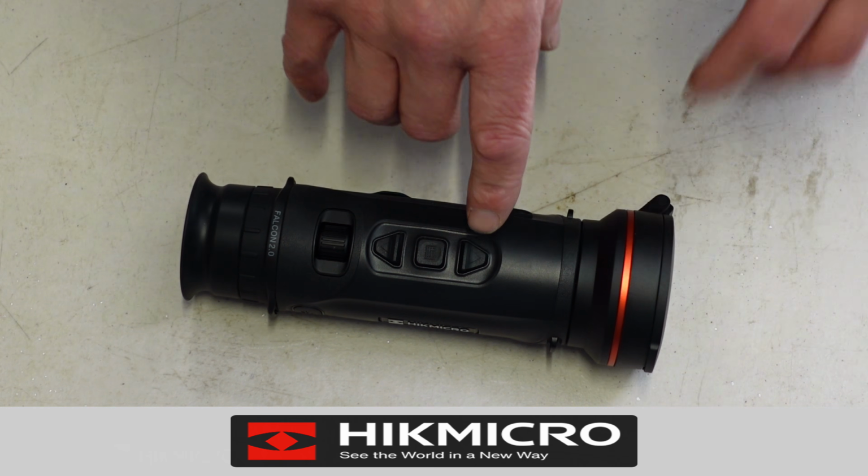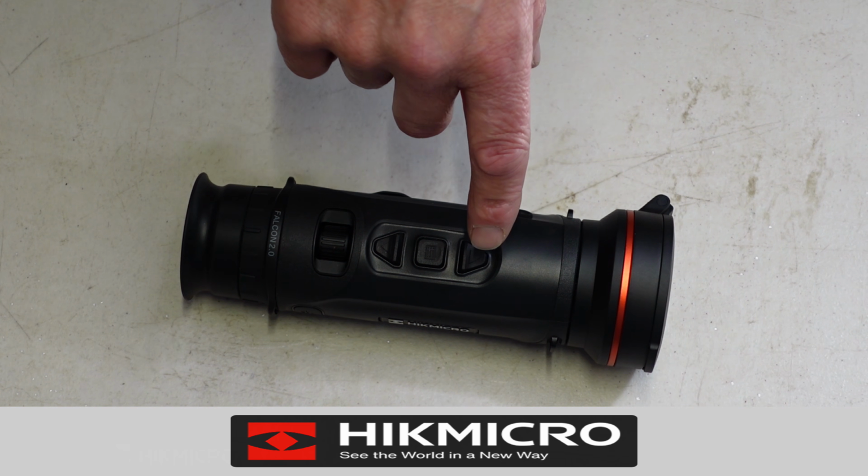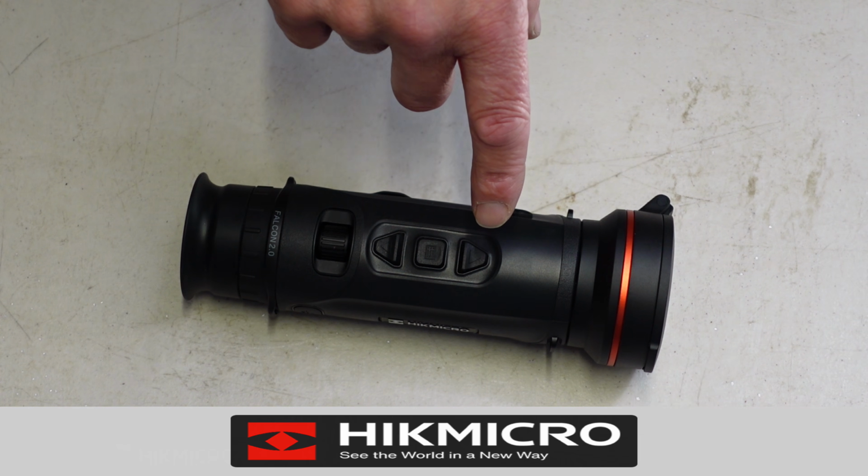On the top of the scope, you have your three main buttons. So the front one, a short press on that will take a still shot image, and a long press will start recording.